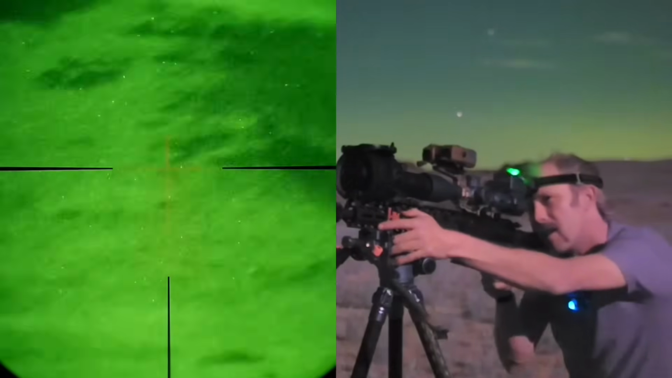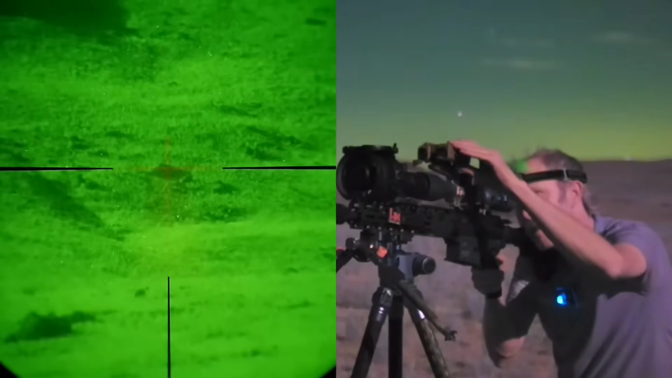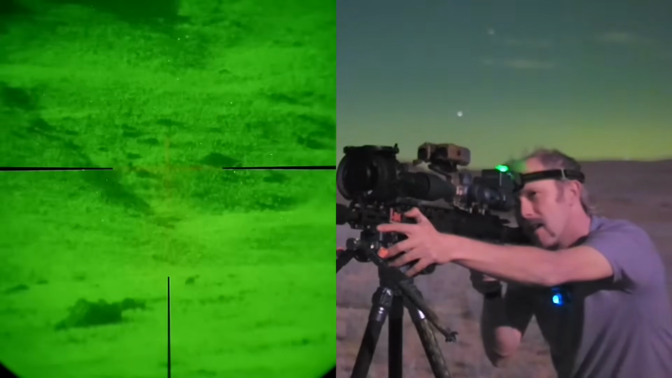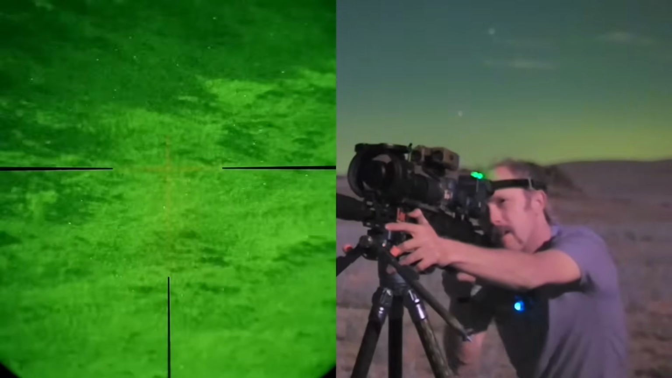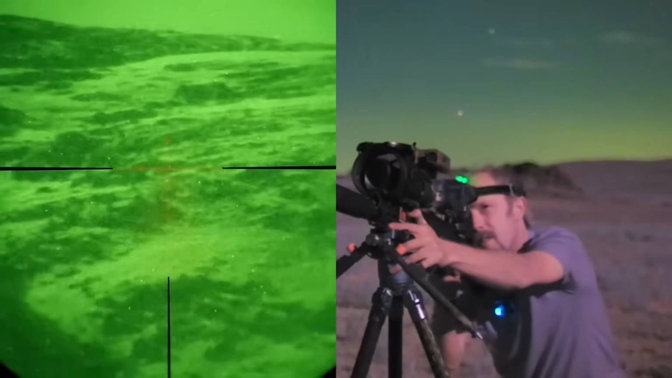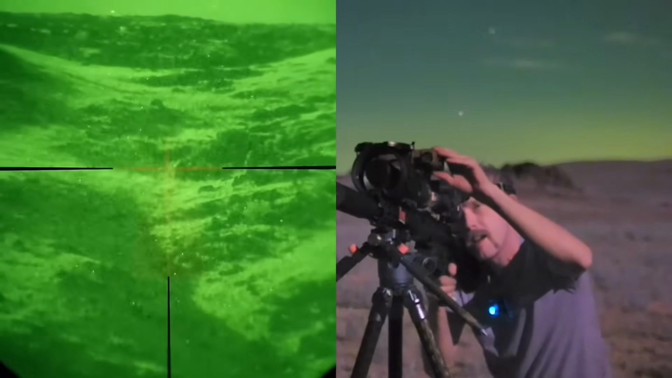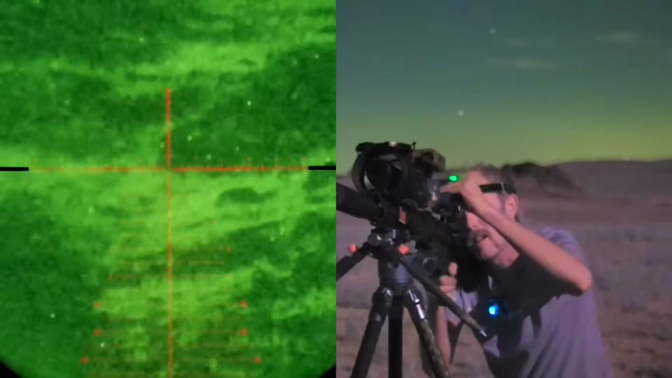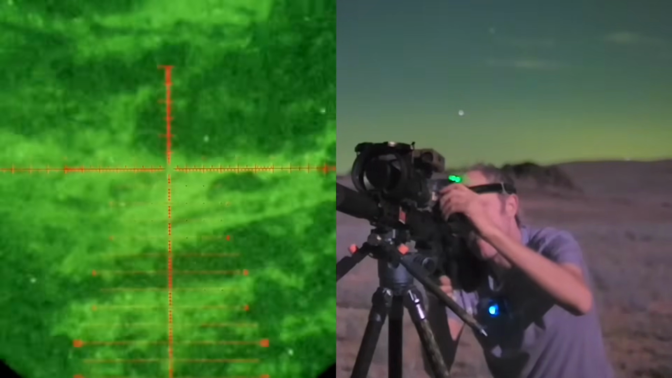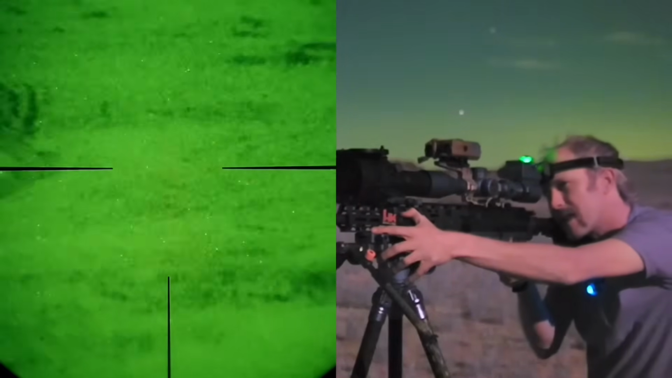Let me scan left. Let's just range these rocks right here for you. So that rock's at 872 yards. Kind of look up in the mountain. So there's kind of a view of the green phos for you. Let's range that rock up there. 980, let's zoom in on it. So looking pretty good.